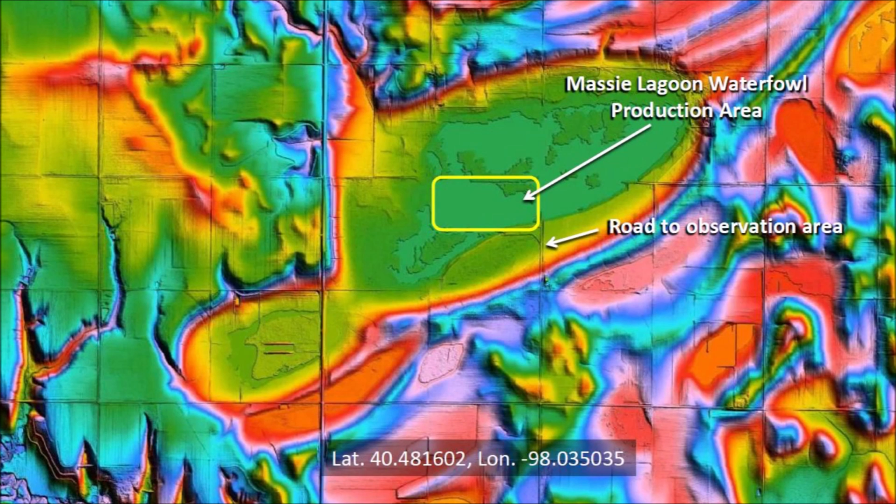The Massie Lagoon waterfowl production area is highlighted in this image. The road leading to the observation area can also be seen. There is a street view available of Massie Lagoon on Highway NE 14 where the road approaches the rim of the basin.